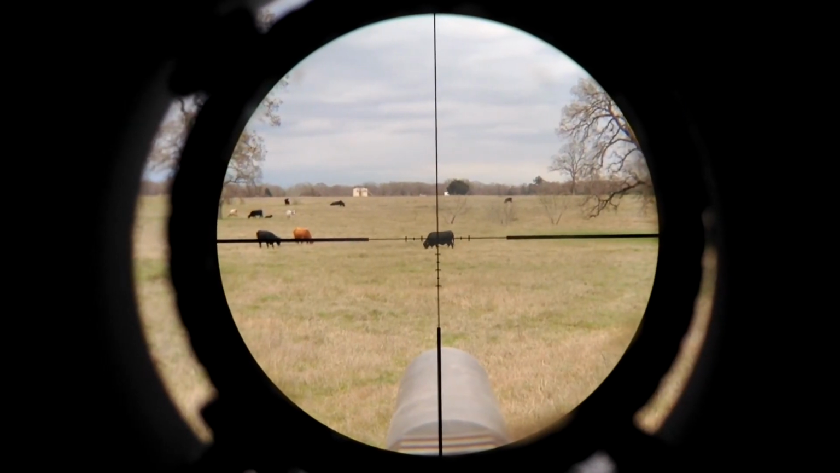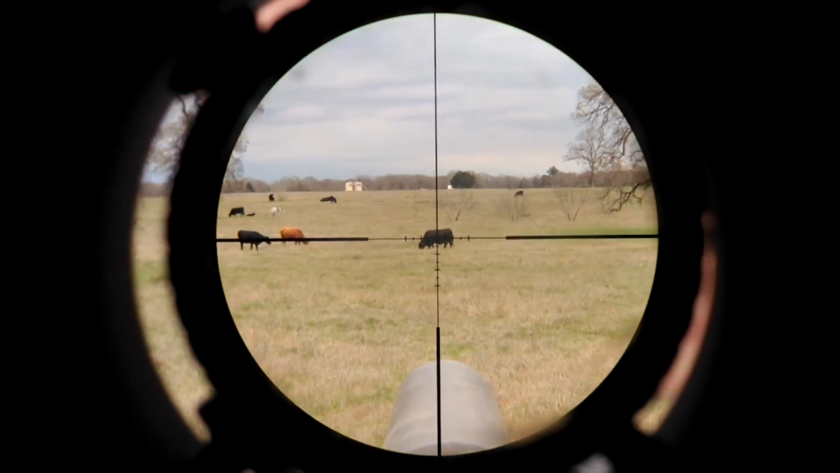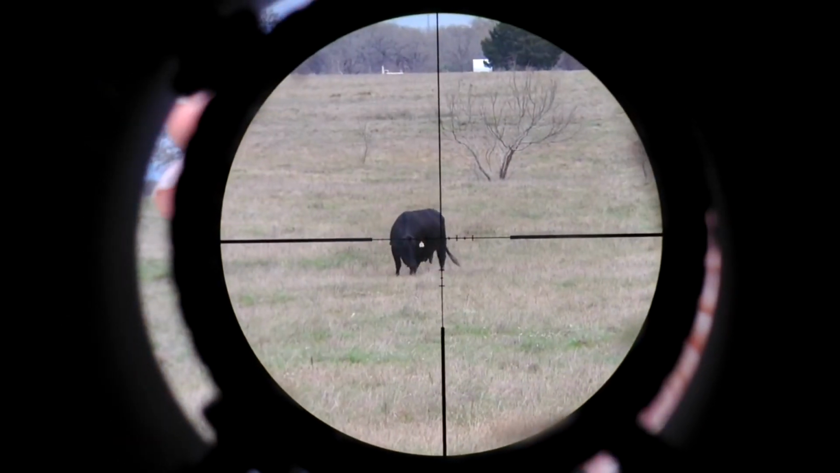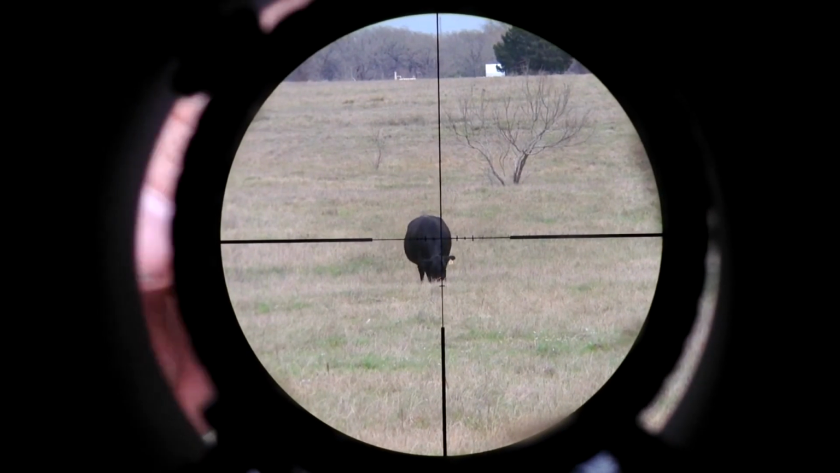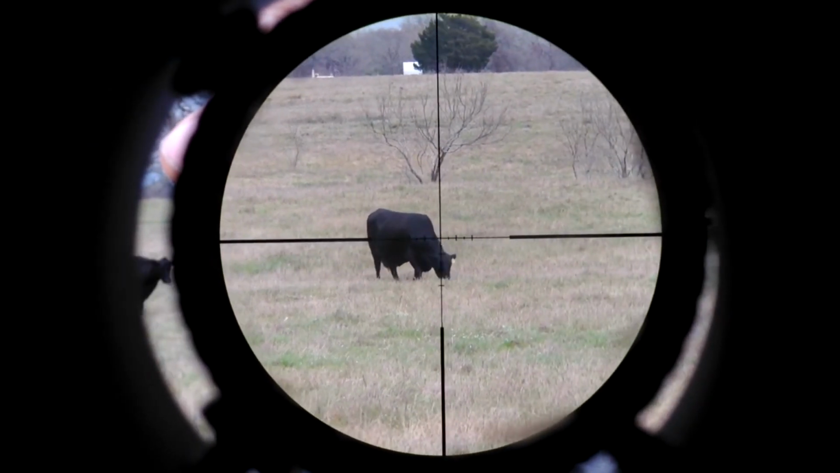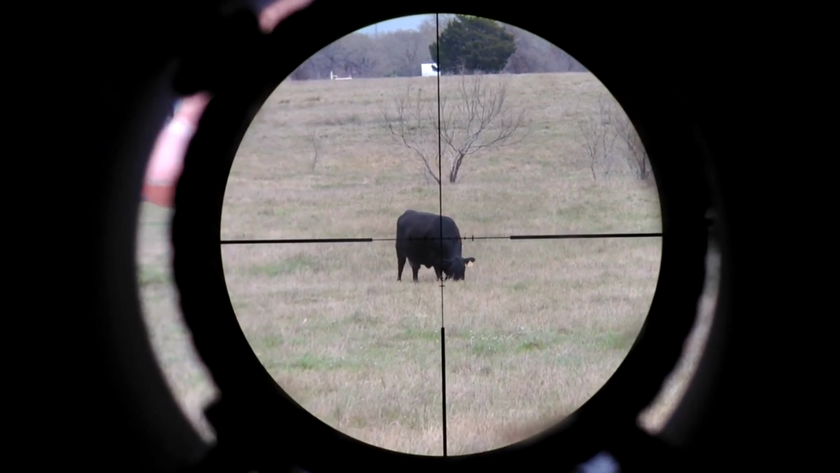Alright, that'll work. This is 4. We're going to go through the lit reticle, and this is to show you on a black hog how the reticle would stand out.